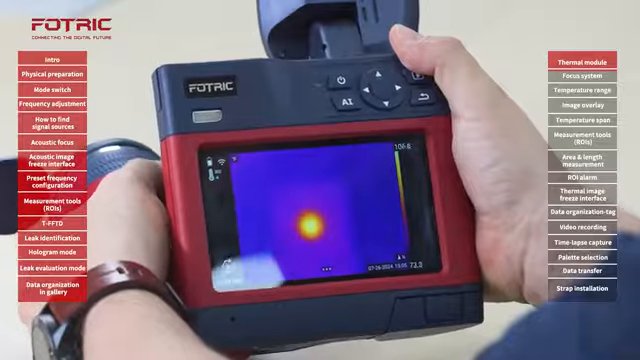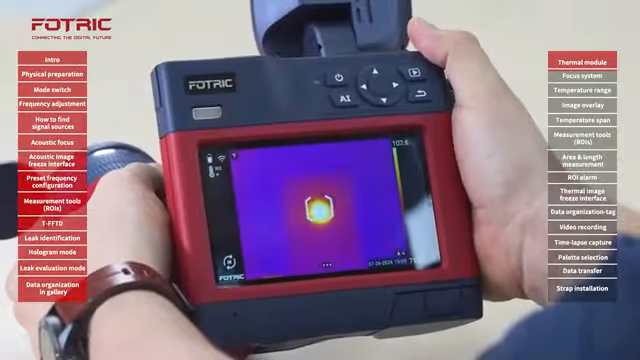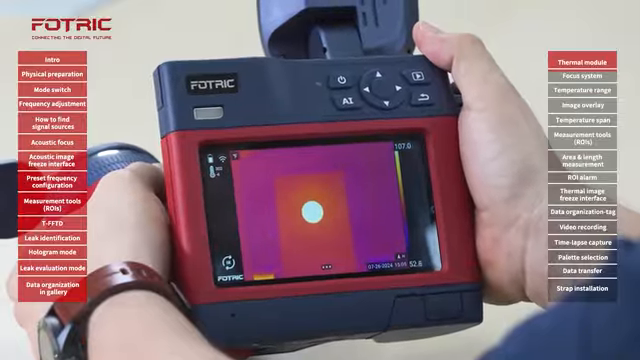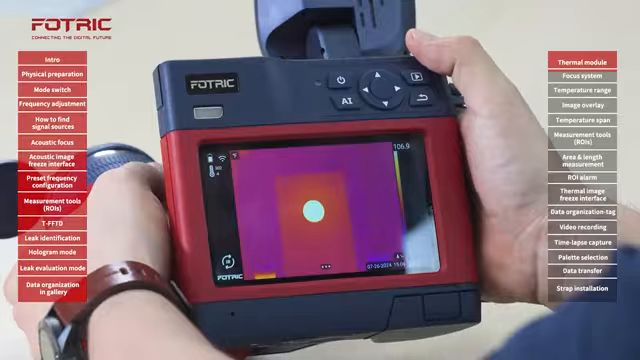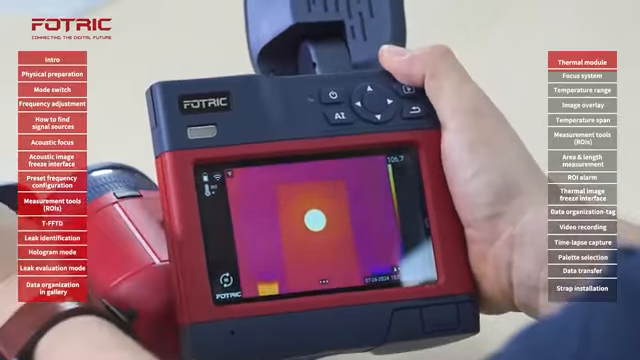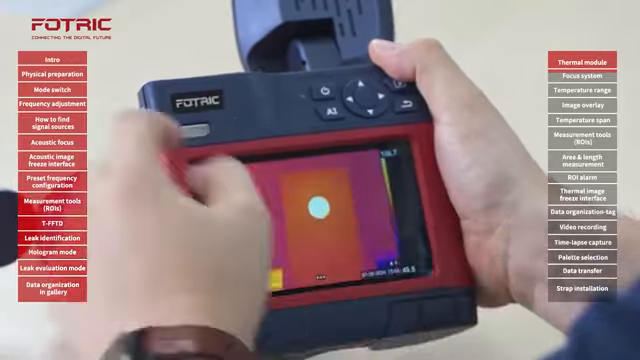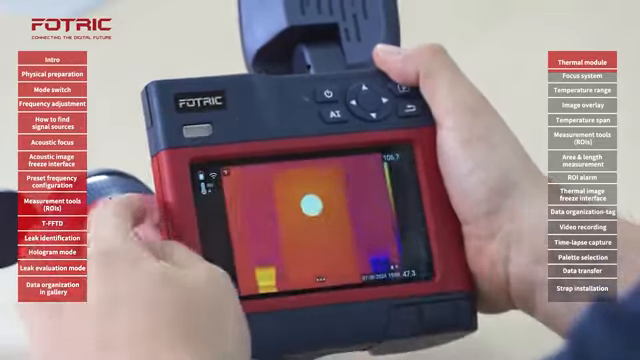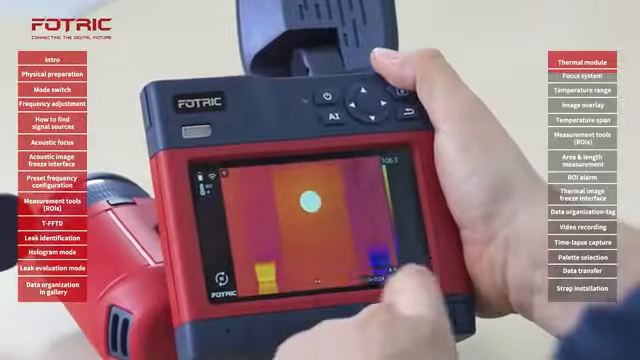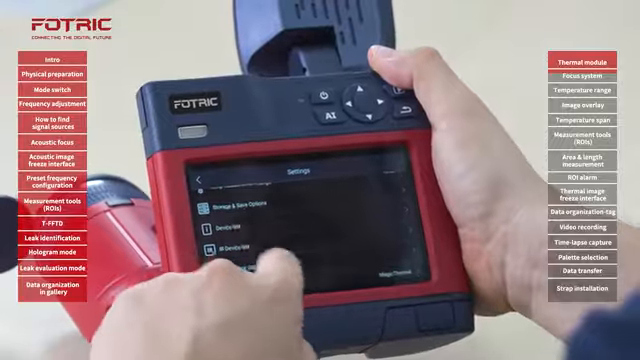First, I'm going to make the camera out of focus for the sake of demonstration. I will press the button once, and the camera will show those two brackets on the screen showing me the moment the camera stops focusing. I can also adjust what type of focus the camera uses. Right now, the camera is using thermal contrast to identify edges that the camera will recognize so that the picture is in focus. However, the camera can also use the laser ranger to do that.